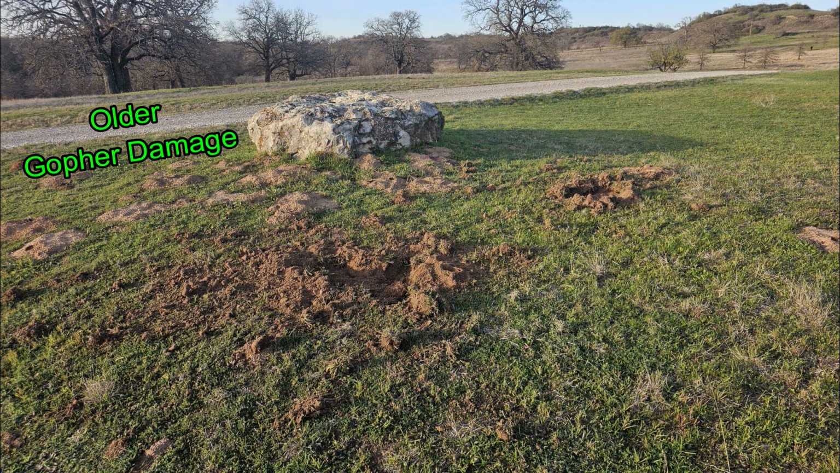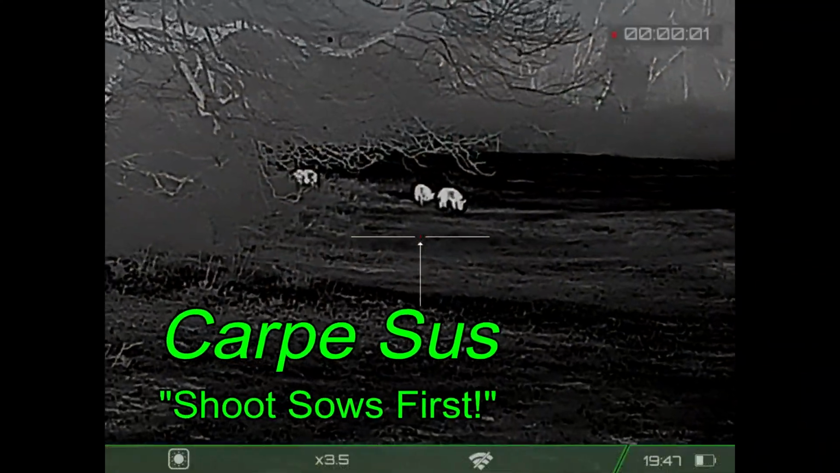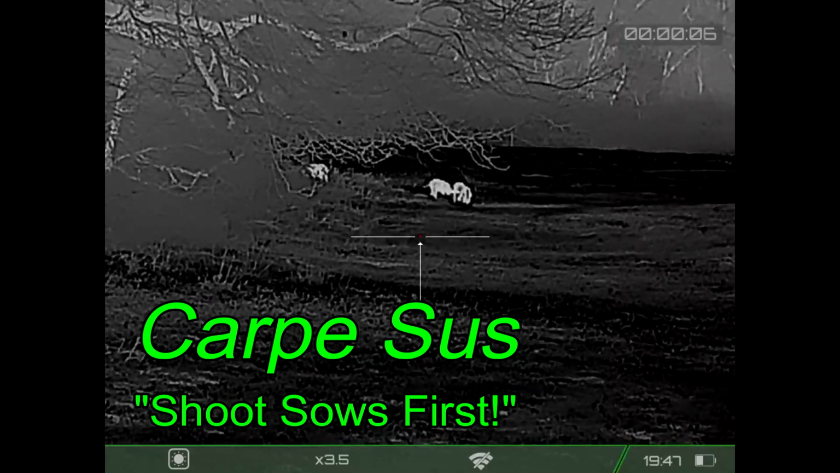Now this rock that you see is on top of a hill, and this hill overlooks quite a bit of the surrounding area, and this is one of my favorite places to park on the property as an observation point. And I now see the hogs have come in and rooted up these 2 big spots. It's like they're taunting me. Well, carpe sus! From that rock, I did see hogs, and there they are.